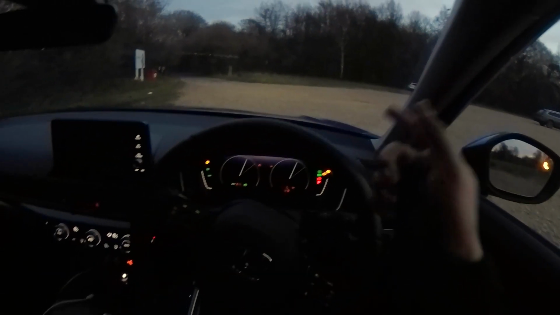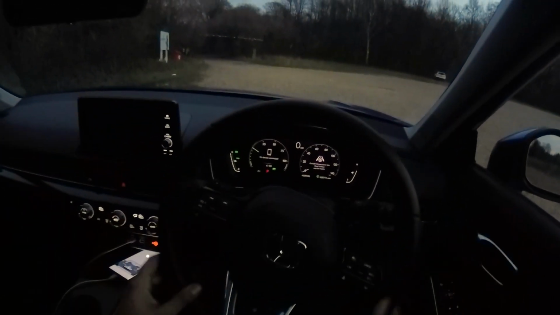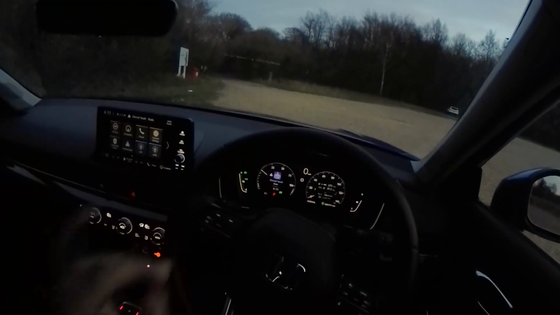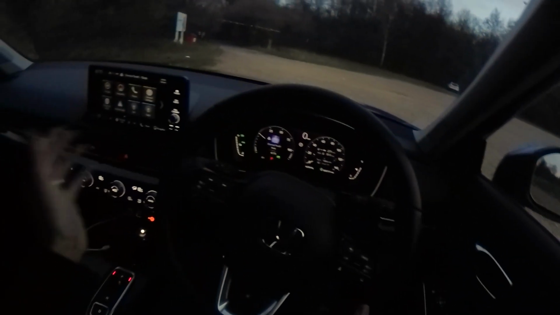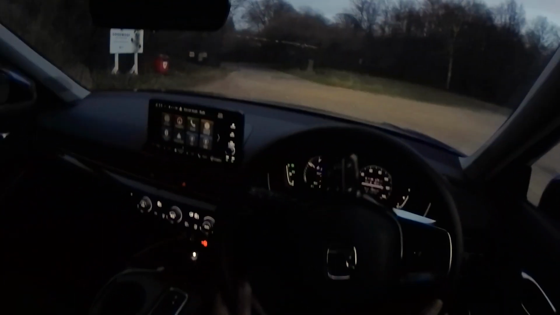Under the bonnet, I have a 2-litre Atkinson cycle petrol engine, which is mated to 2 electric motors. Combined, they produce 180 horsepower. Sorry, nope, 184 horsepower, along with 315 newton meters of torque. In regard to 0 to 62, that's 8.1 seconds, top speed 112 miles per hour, fuel economy 56.5 mpg on a combined run, and emissions 114 grams per kilometre. Right, that's all the facts and figures out of the way. Let's go for a drive before, yes, it gets too dark.